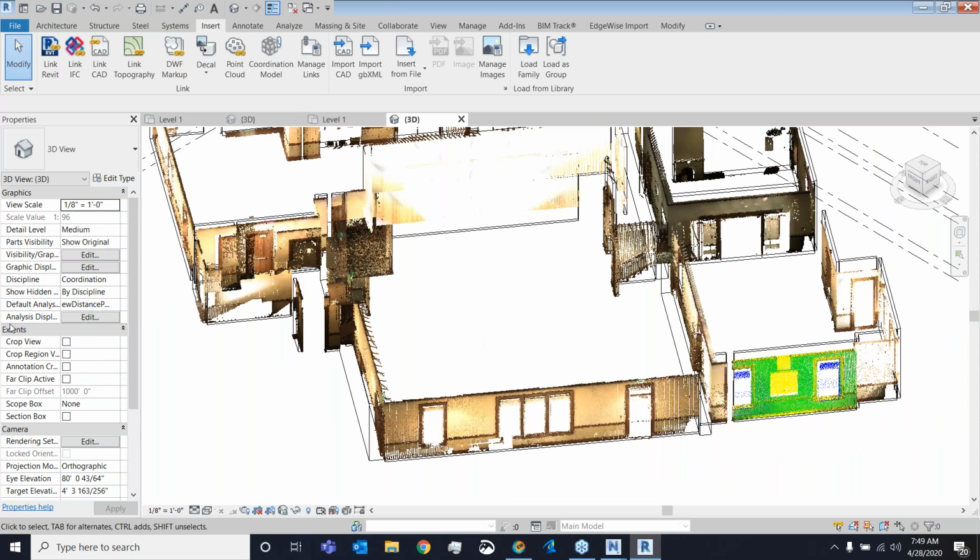For example, like my door openings as well as my windows, I can use this point cloud data right here as a guideline. That way I'm not working with the whole point cloud, just the relevant information that I need for my modeling purposes. And that is the wall side.